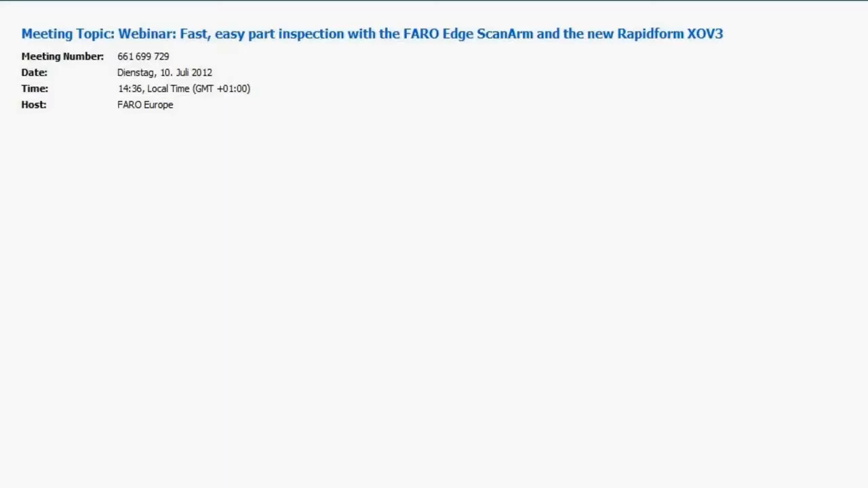The very first question is, when you do a deviation analysis with the color map, what's the measurement method? Are we doing minimum distance or normal to the CAD model? Can you explain that?